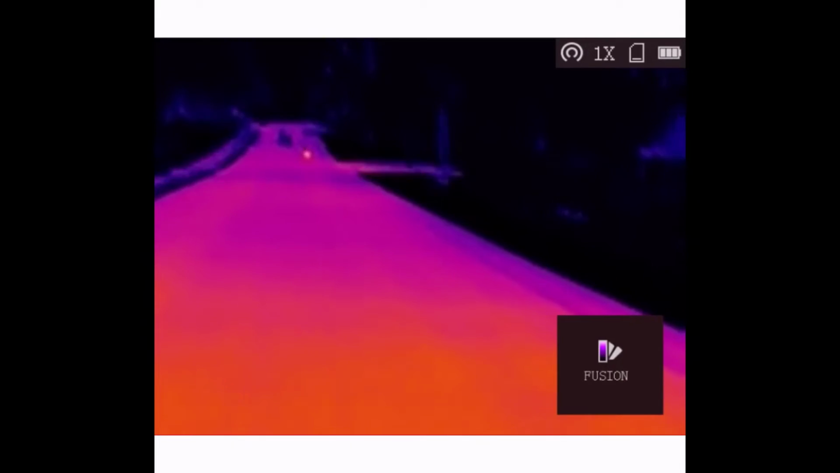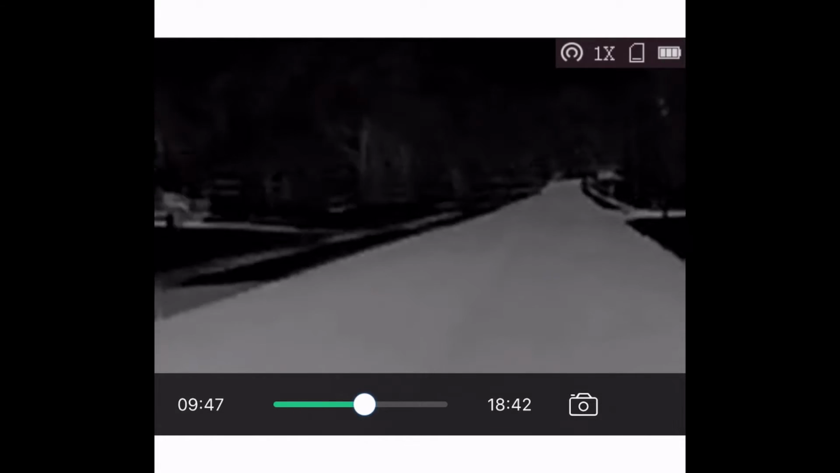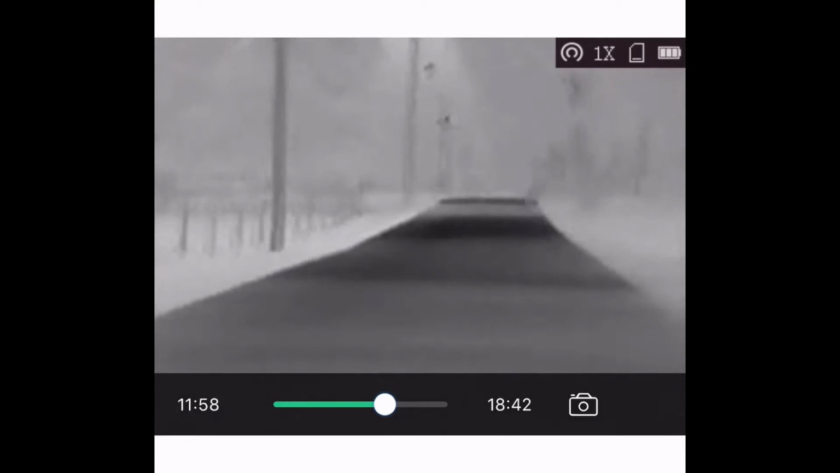So it's definitely got some pretty good stuff. I mean, it's not like, you know, a $4,000 640 core. That last one was the Fusion, and this is the Red Hot. Red Hot actually glows red on the Super Hot stuff, and the other real bright one was the Fusion color. So I ride around a little bit, and basically it wasn't really anything spectacular.